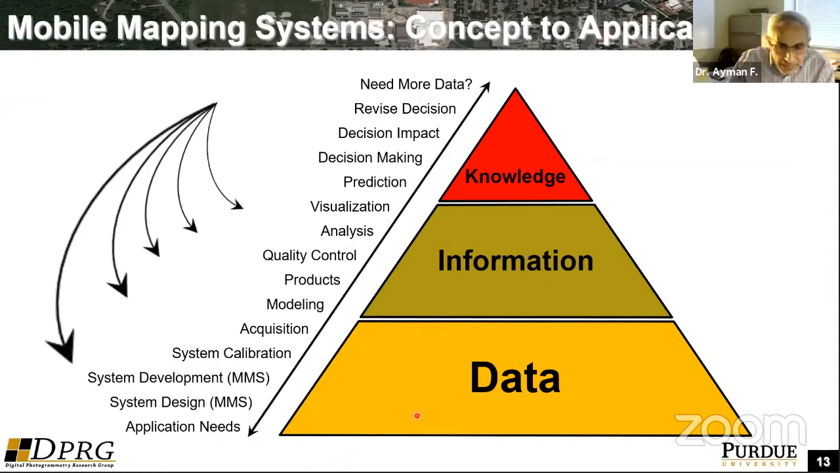So the transformation from data to knowledge is not really just one directional. For each one of these steps, you can have some feedback into the previous steps, and then you can fine-tune your system, whether that is the design of the system, or, if you're not achieving the accuracy you're looking for, you have to put more effort into the system calibration.